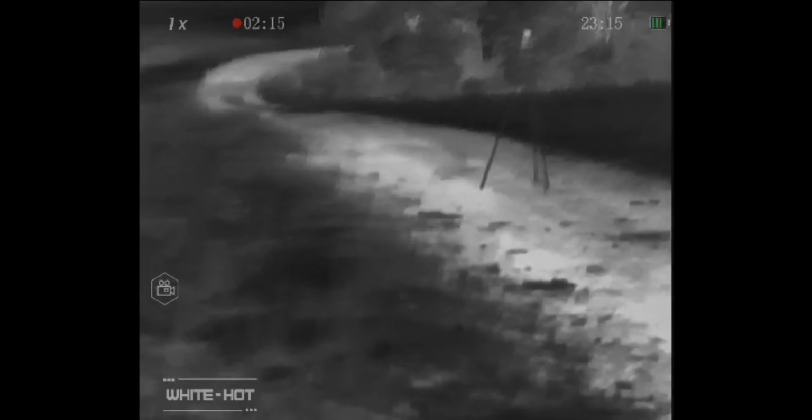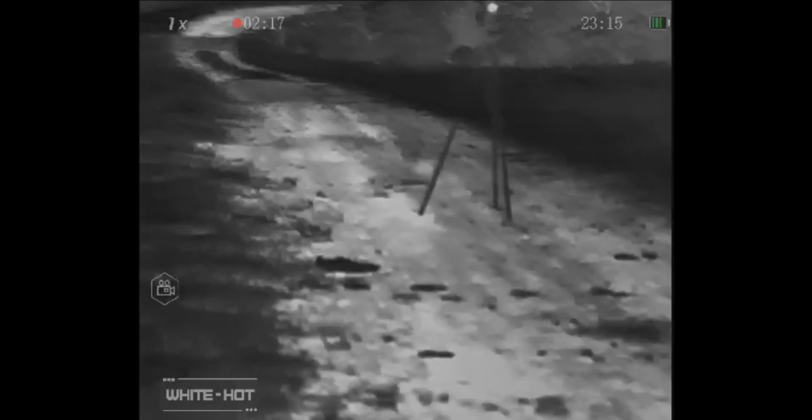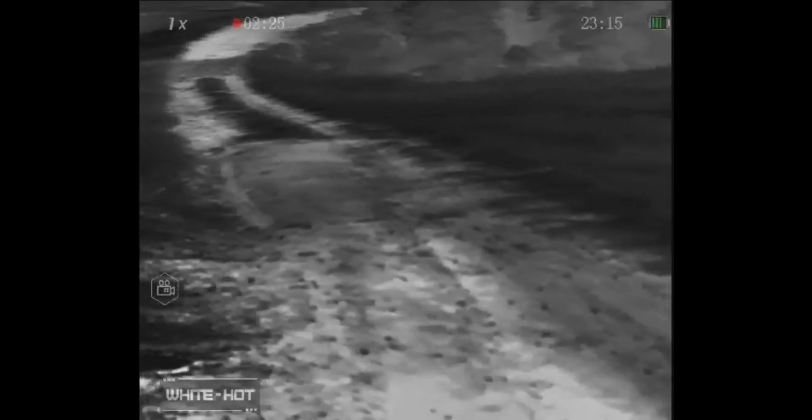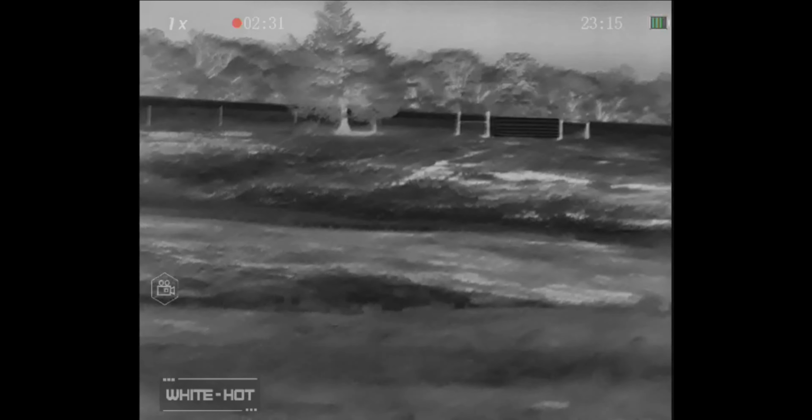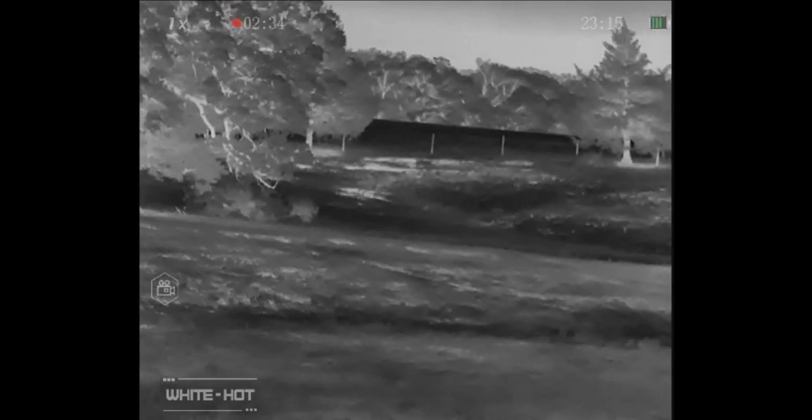This is going to be the first property that we hunt. It is some wide open cow pastures. I say wide open, you do see different tree lines, and so we will find pigs between the different tree lines, trying to go between the creek water sources and the ponds, and then just tearing up this guy's cattle